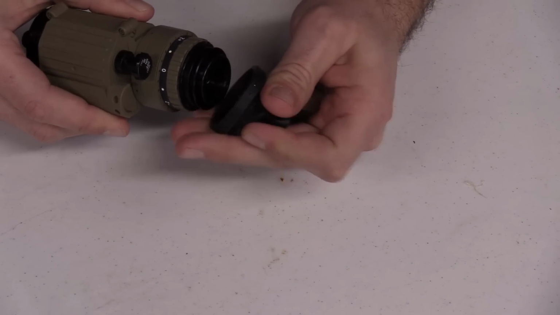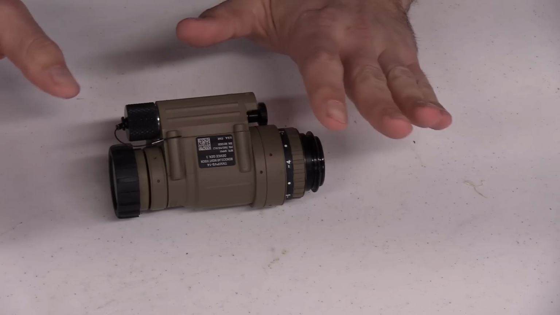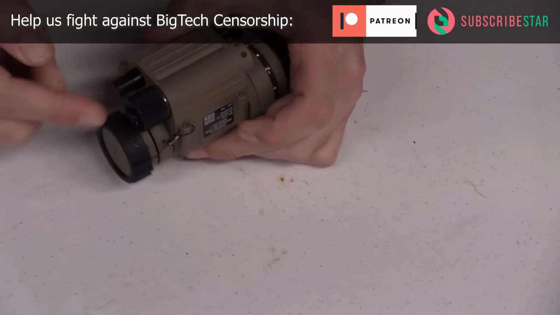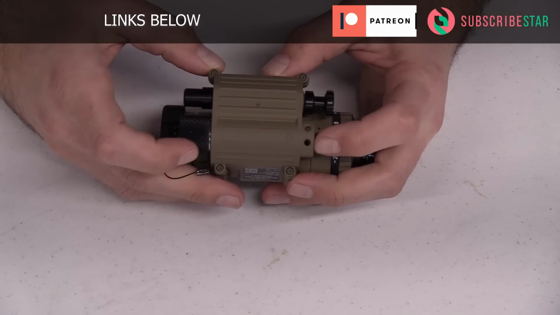So now, as far as lenses and things are concerned, there are some other things that I'll get to here in just a second. Power source, 1 AA battery, goes in this way. You can see it's even got a designator on what direction the battery goes.